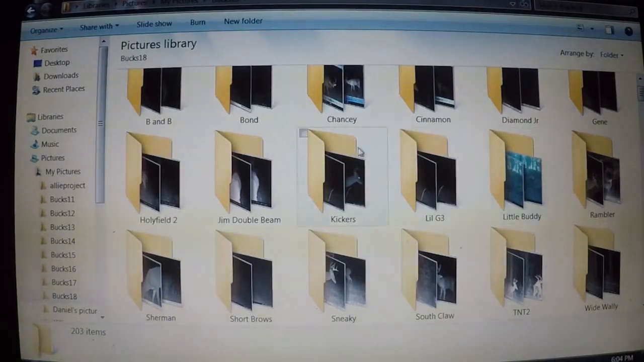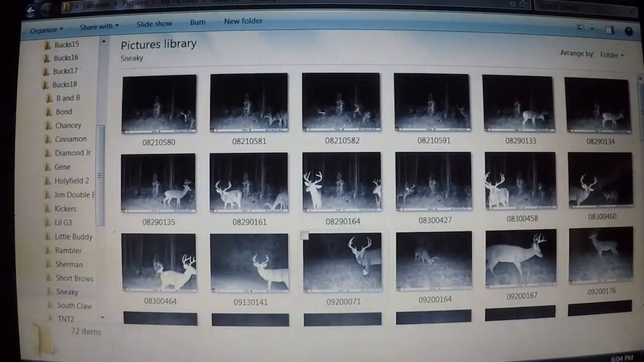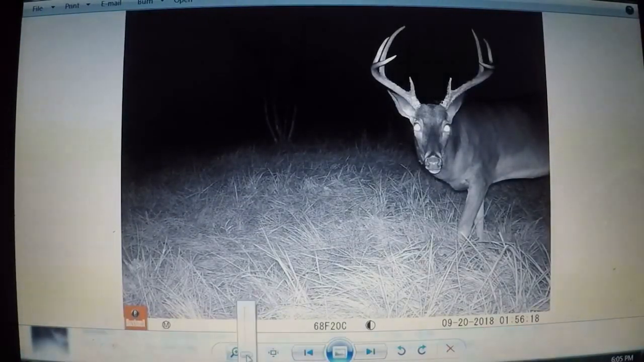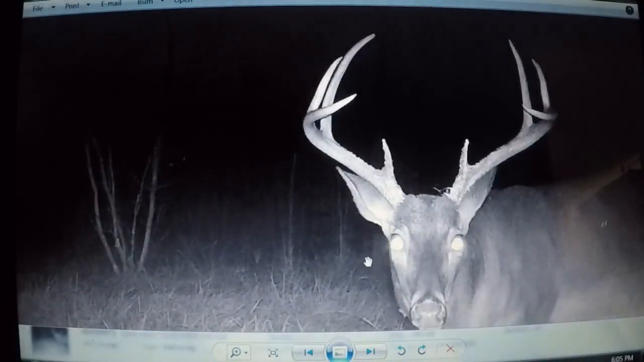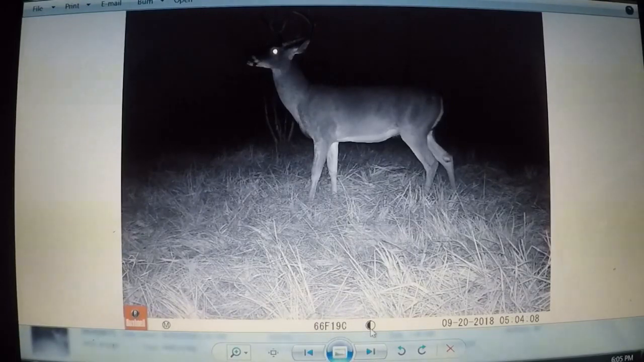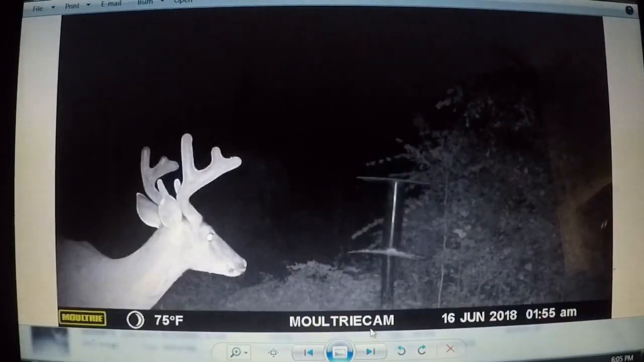But I'll show you a couple things that I do to help me know what deer is what. As soon as I see a deer I know, I make his folder, I put them in there and start saving the pictures. Here's one of our deer we've had on camera for 3, maybe 4 seasons, and he's one of our better shooters. Not a real high scoring deer. He's a mainframe 8, probably 120 inches overall, but he's at least a 5.5-year-old deer. And I've got pictures dating back all the way for the last 3 years on him. So that's Sneaky. That's what we call him, Sneaky.